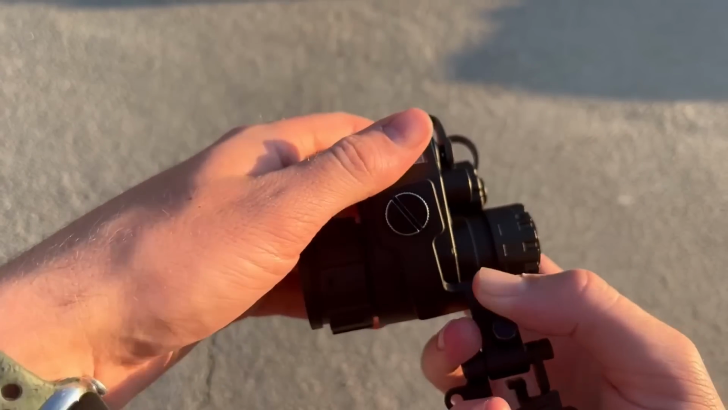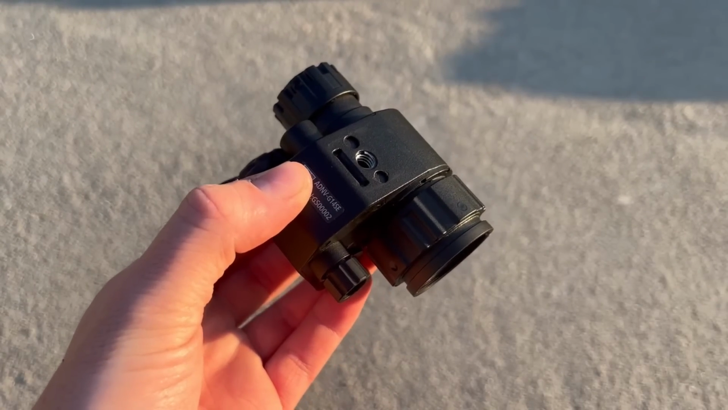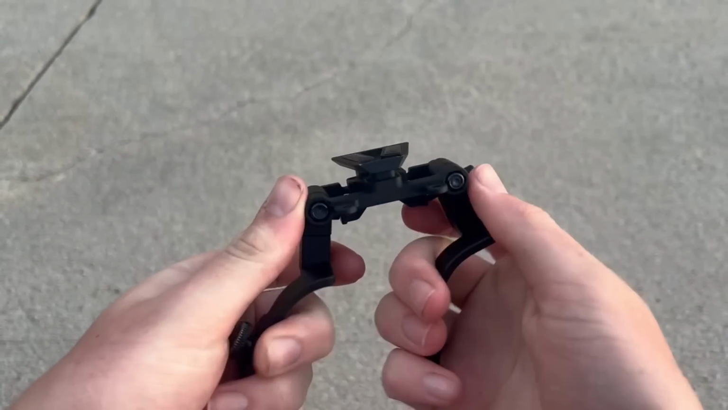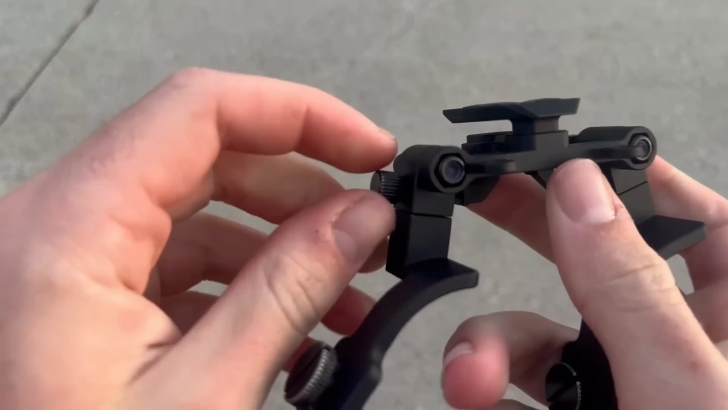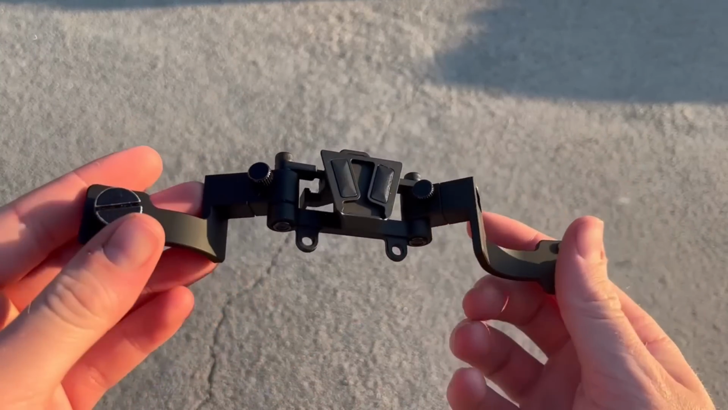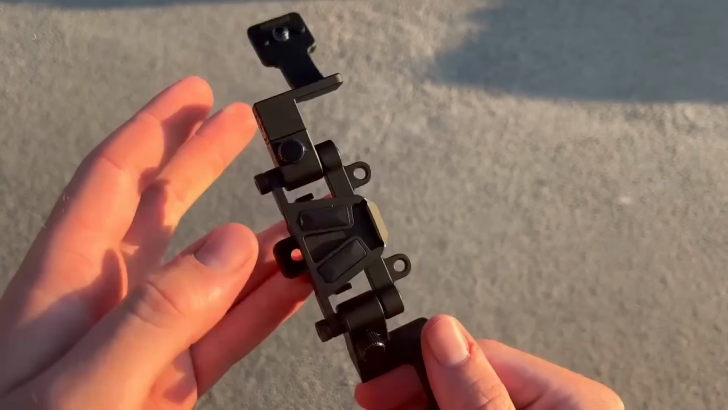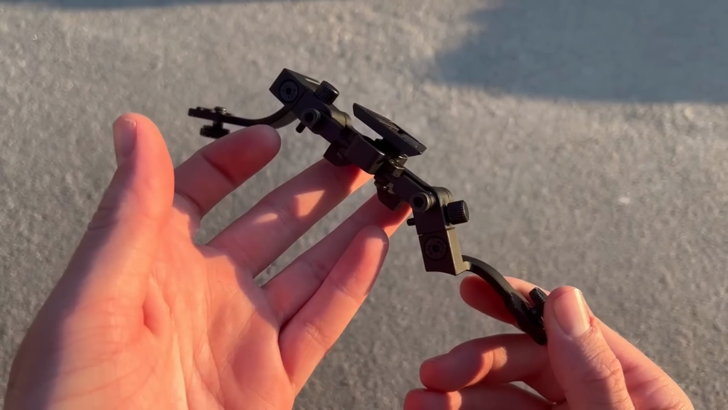On the side of the device is standard PVS-14 style threads for mounting. Due to the fact that screens on digital devices are rectangular, the mount has to put the device in proper orientation to keep the screen level. The G14SE includes a metal dovetail bridge that can be used to attach the device to a helmet, or bridge another device to the binocular. We will talk about the bridge later on.